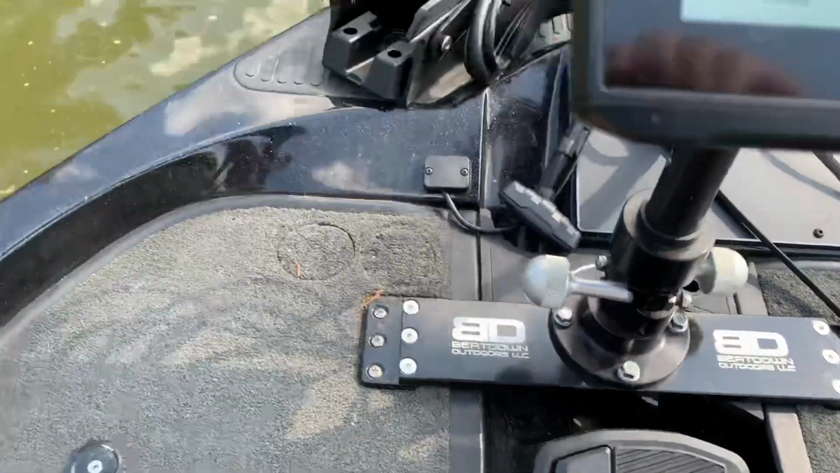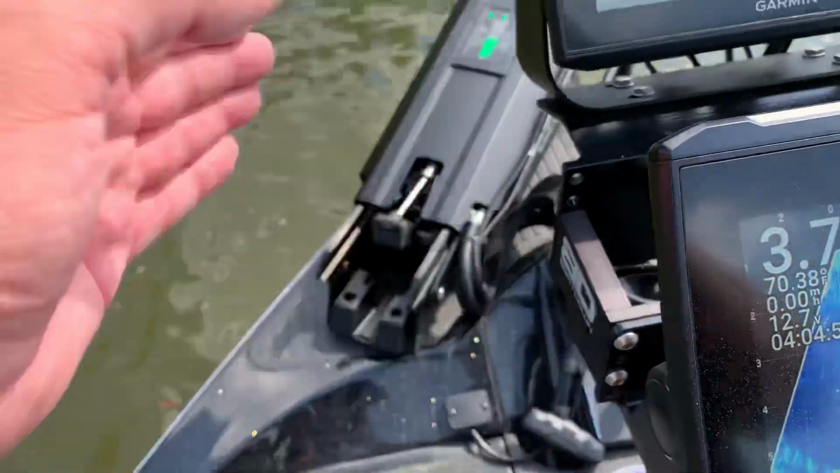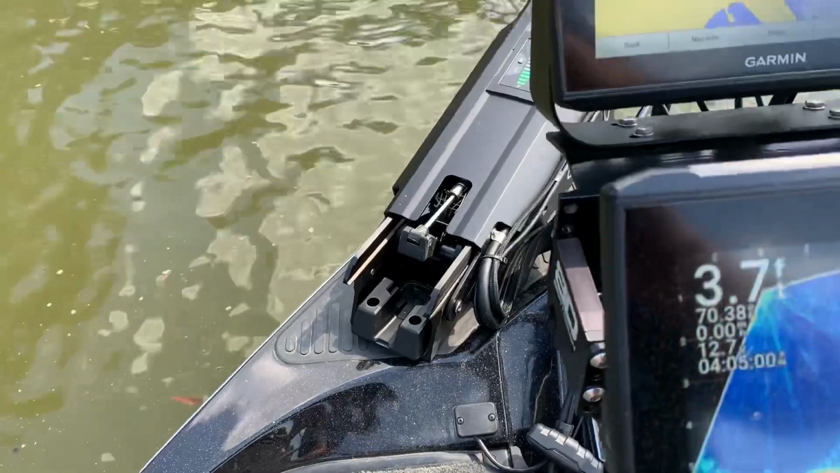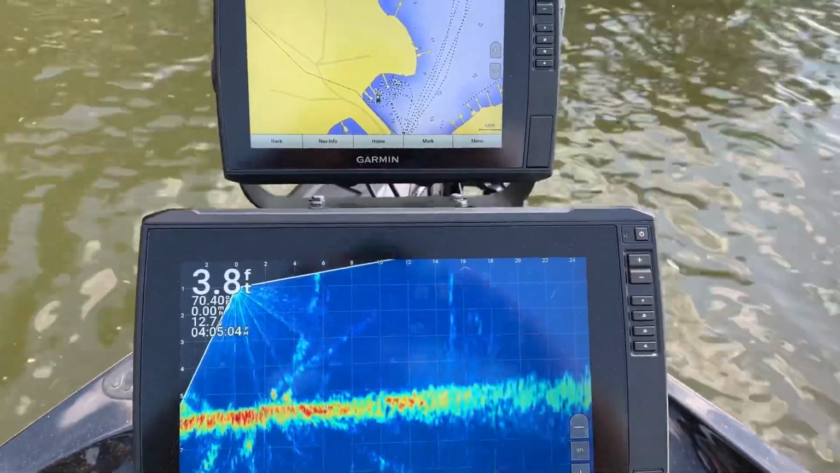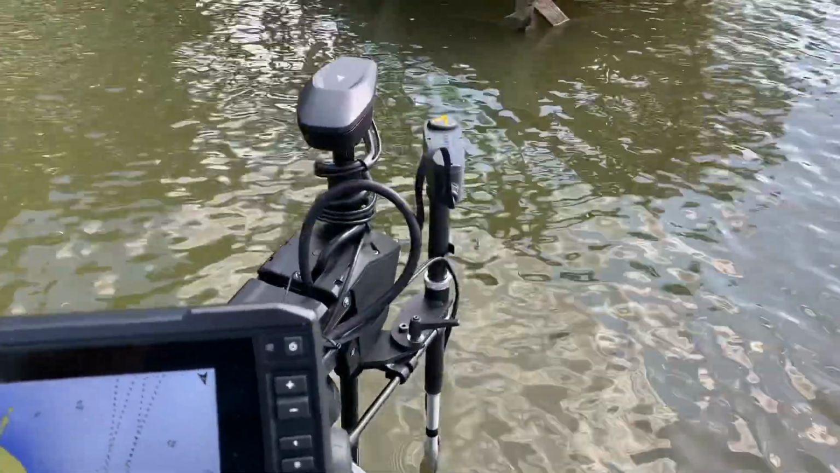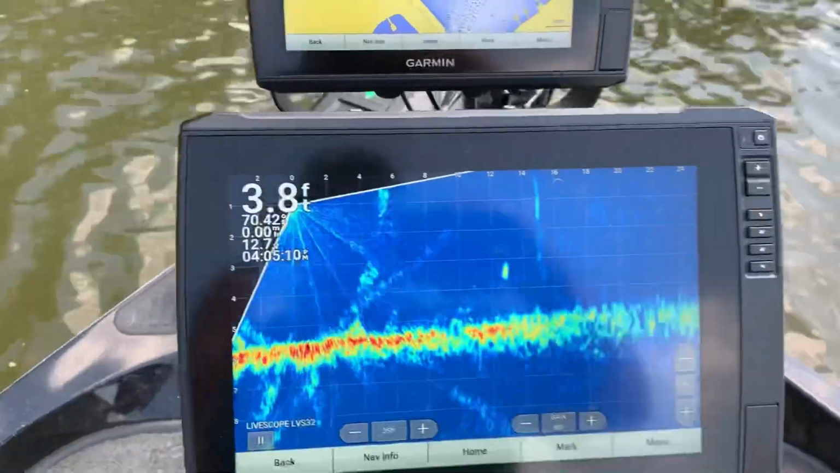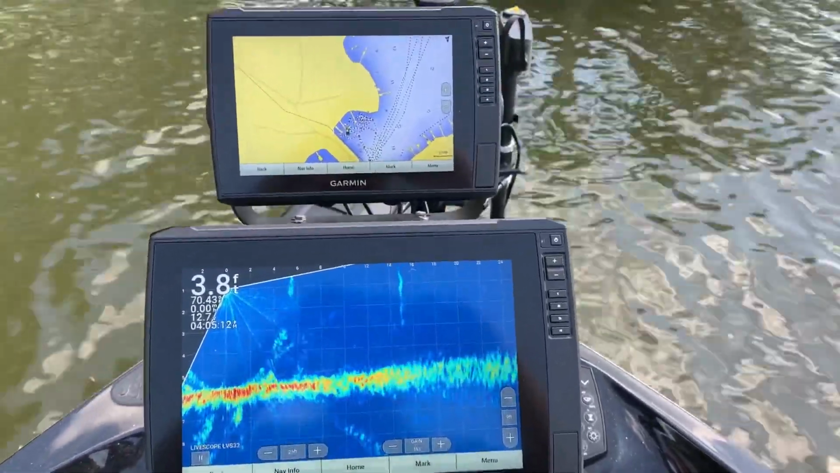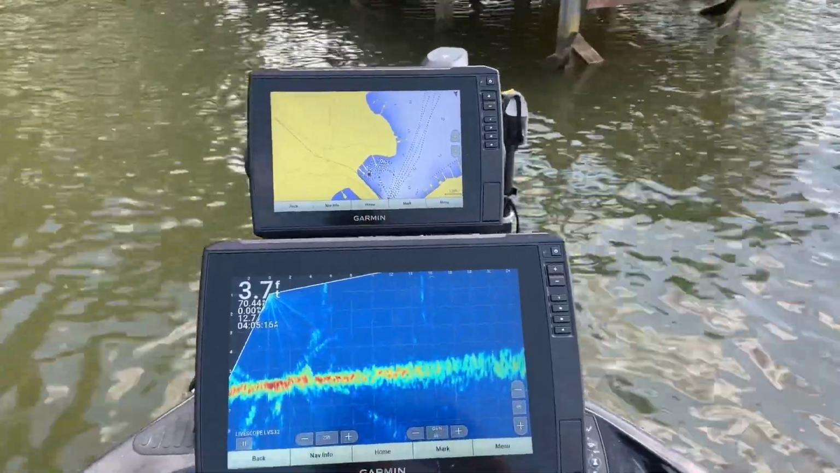mounted. So what happens is when the trolling motor comes up, it wants to hit, so you need to be able to swing the bracket up, which that's the position that I put it in when I'm fishing anyway. And then if you want to put your cover on, once you get your trolling motor up, you can swing it in the down position and put your cover on.